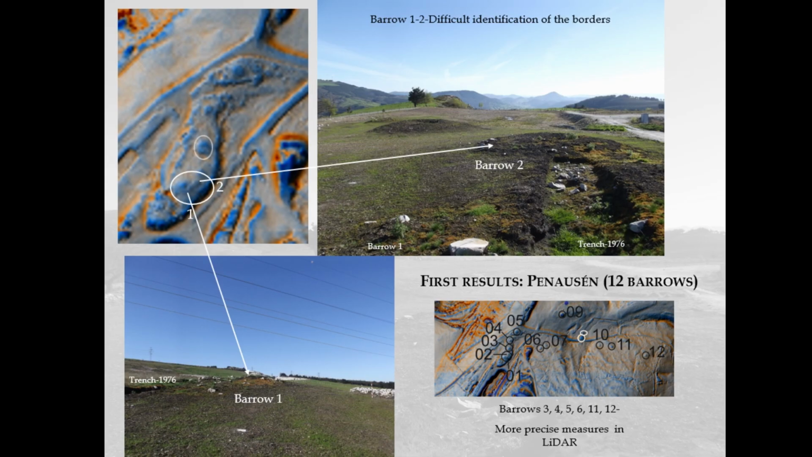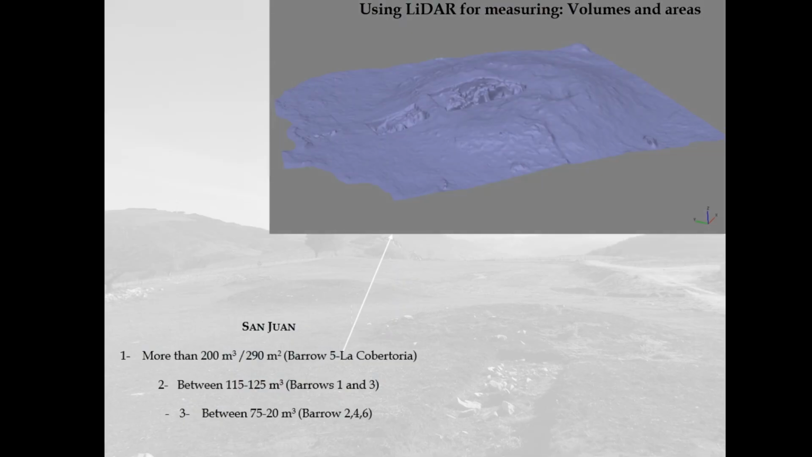Well, when the barrows were built isolated and with very clear borders, LiDAR works with more accuracy, as happens in barrows 3 and 4 of this group. Finally, as regards the volumes and areas, there is plenty of data provided by LiDAR. In the case of San Juan, the information can be grouped into 3 categories according to the volumes obtained, with La Cobertoria number 5 as the most remarkable structure, as you can see on the slide, thanks to the 3D model made with a drone.